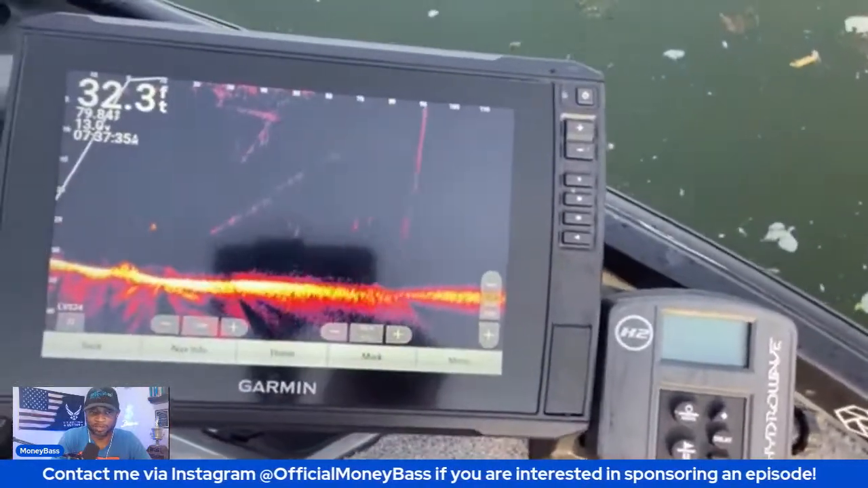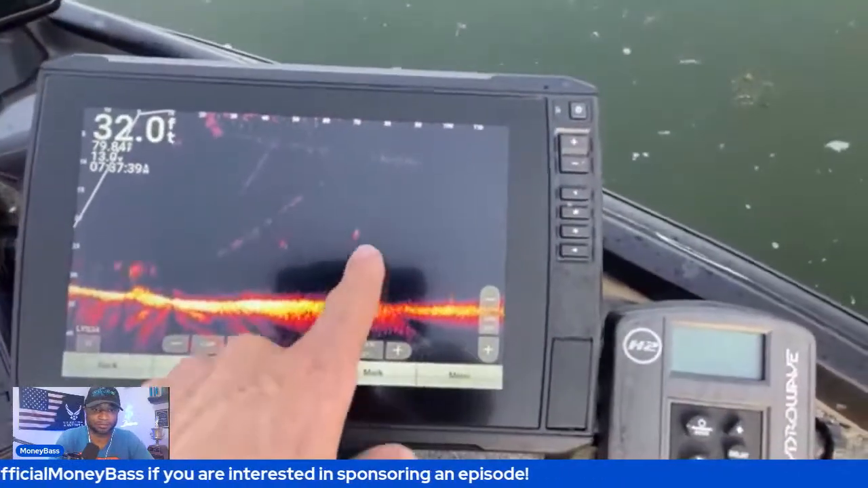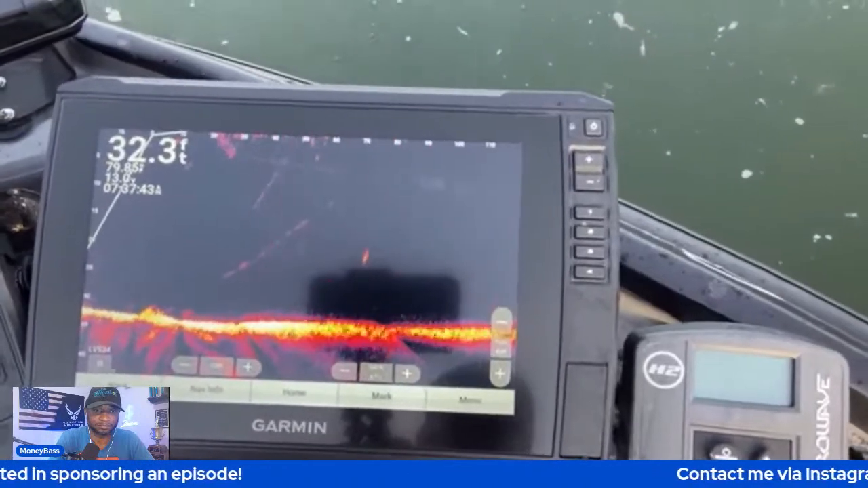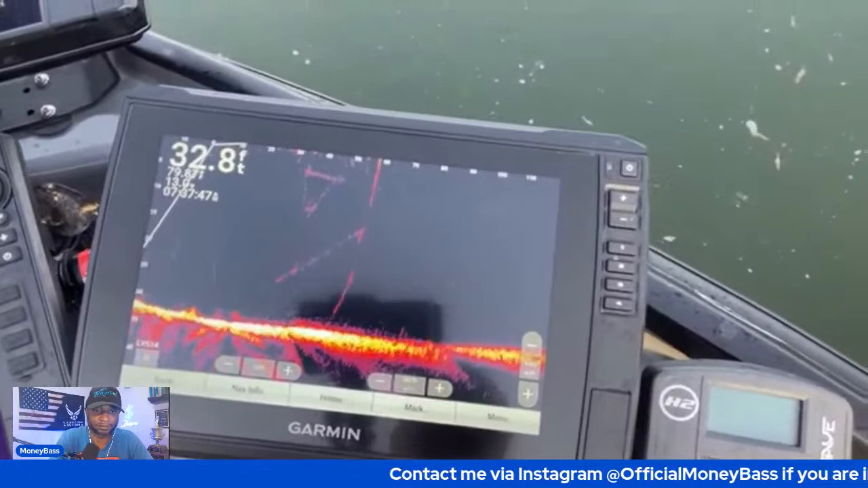120 feet. And as you can see, it just stays crystal clear. I've got mine kind of set up. You can see these bigger fish up off the bottom. They're not pulling any current here. This is Lake Chickamauga.